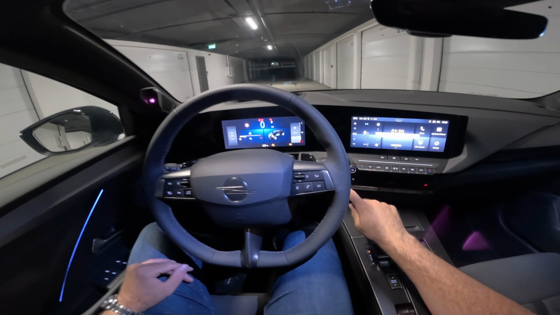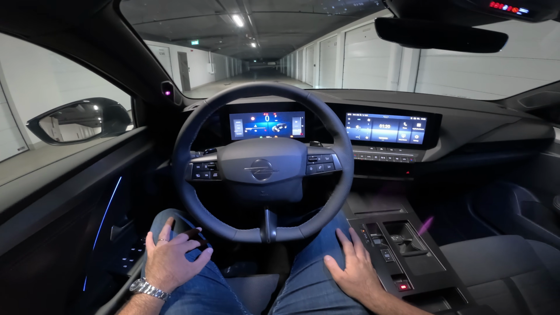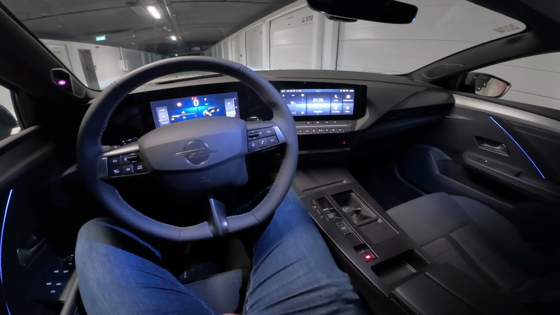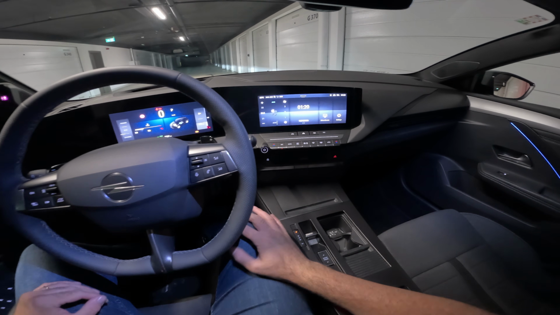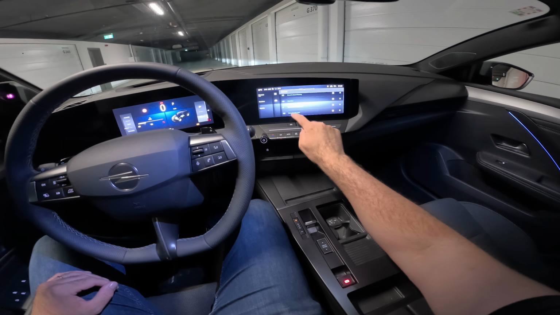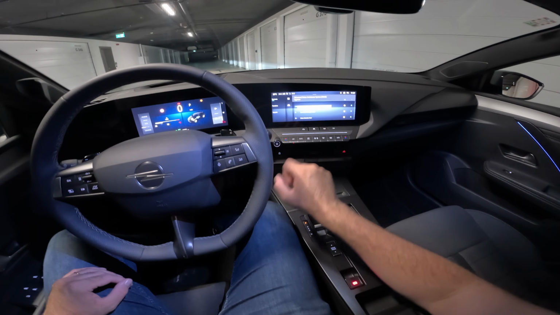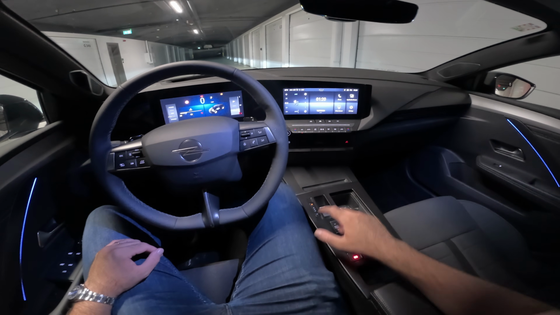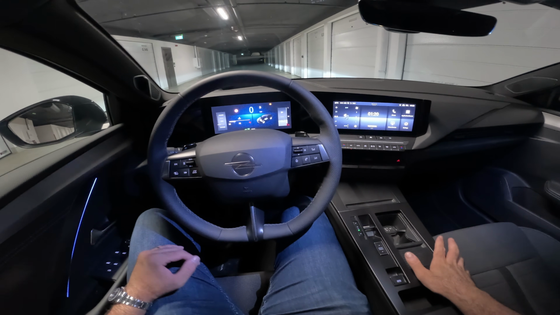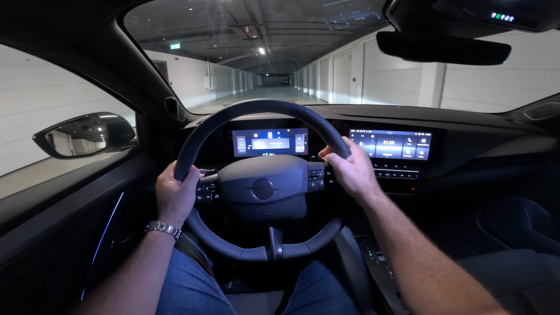Here it is, and I will immediately start the car. The start button is located over there. Comes to life. And we are ready to go. So this is the gear selector. I will put it to drive, release the electronic parking brake, and off we go, starting with the specifications of